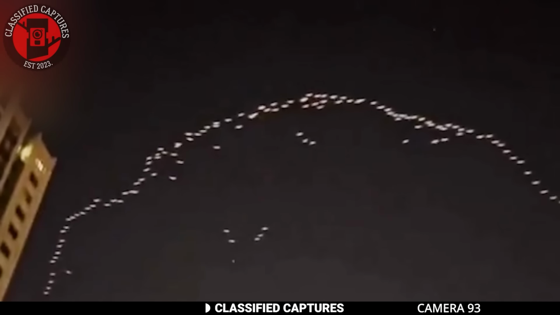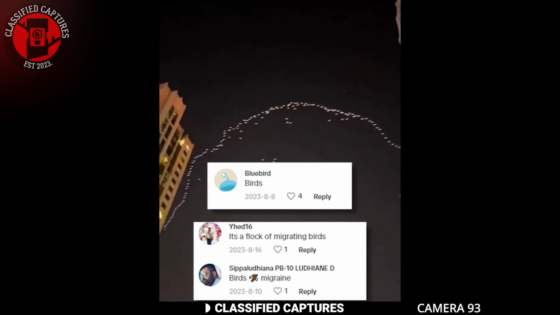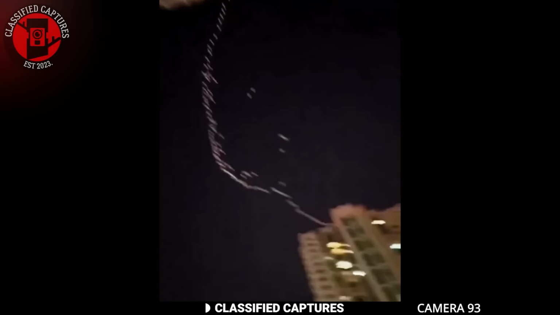Usually, these formations are mostly seen with migrating birds, but it's highly unlikely that this was the case here. Birds don't emit any light, which would make it difficult for them to create a spectacular display in the dark. Despite this, many in the comments section believed that they had to be birds. Logically speaking, that's very unlikely unless there are some bioluminescent birds out there that glow in the dark. Oddly enough, many held onto the idea.